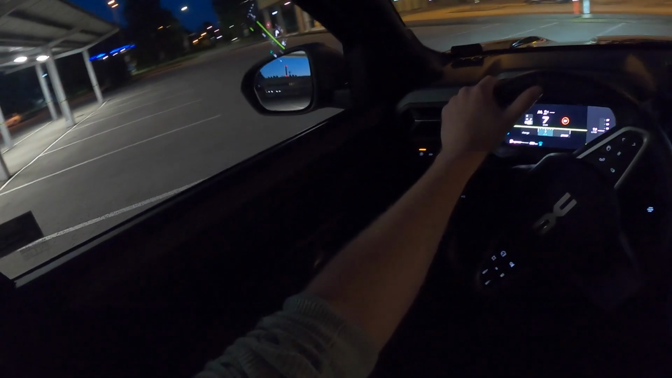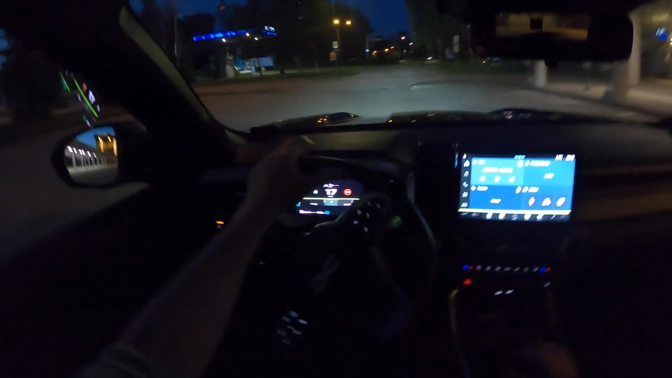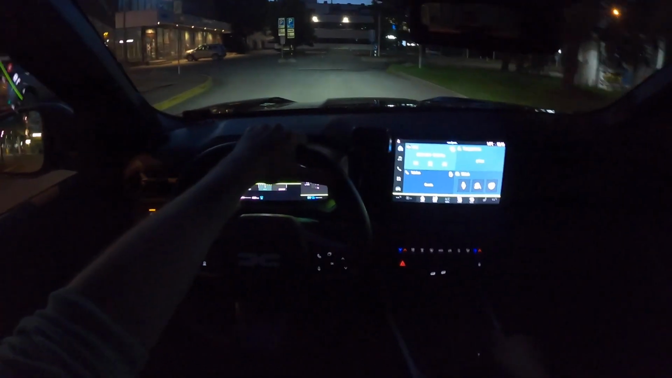This is the hybrid version, which means it's the only one with the automatic transmission. The other engines, which are 1.2 liter 3 cylinders, come only with a 6-speed manual.